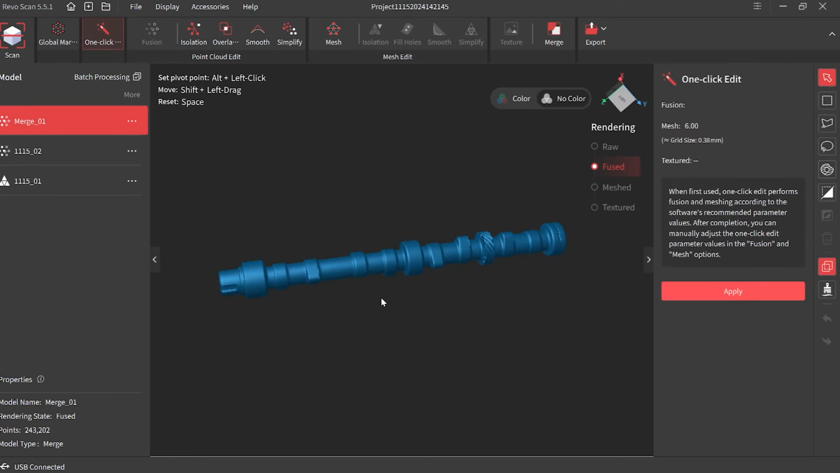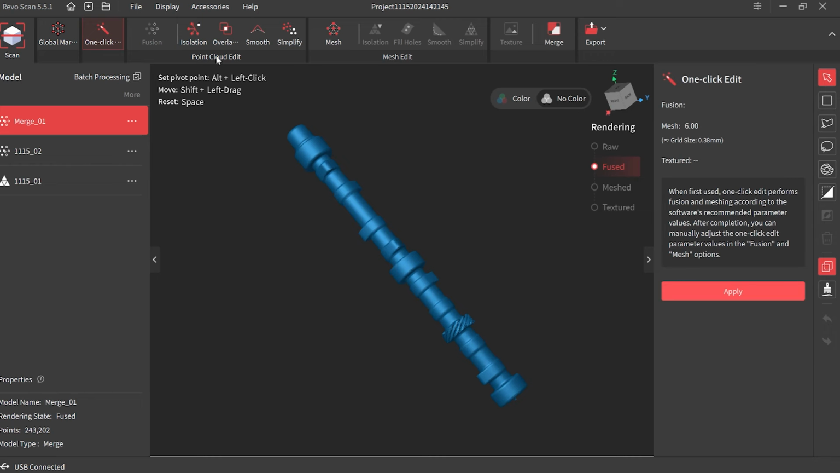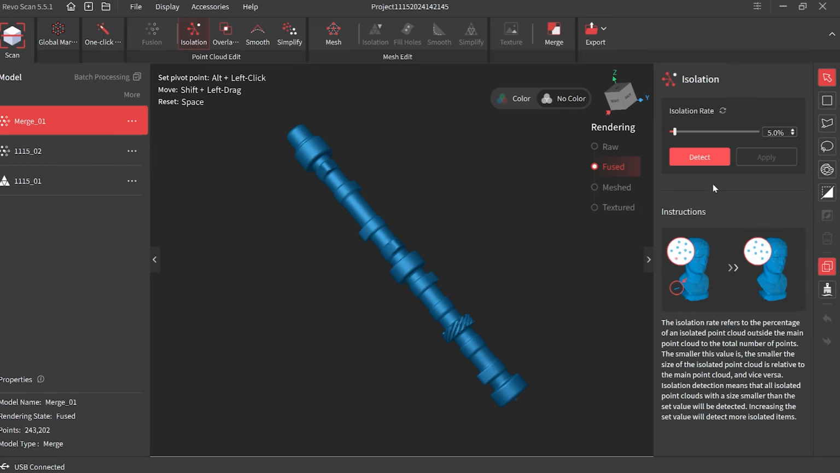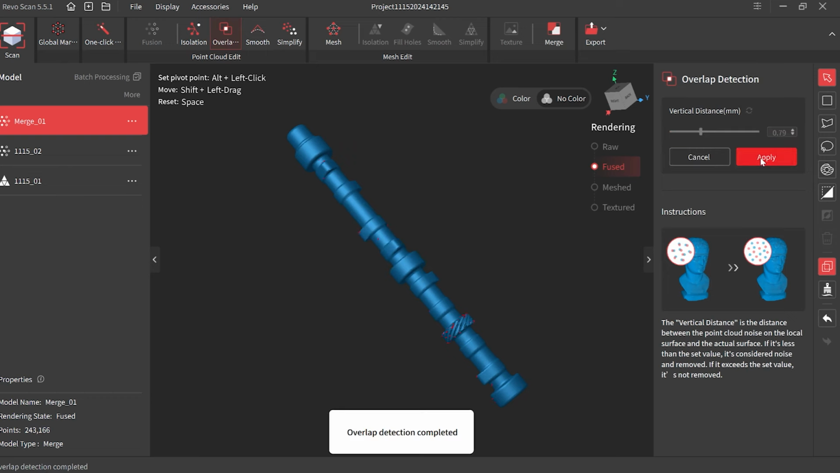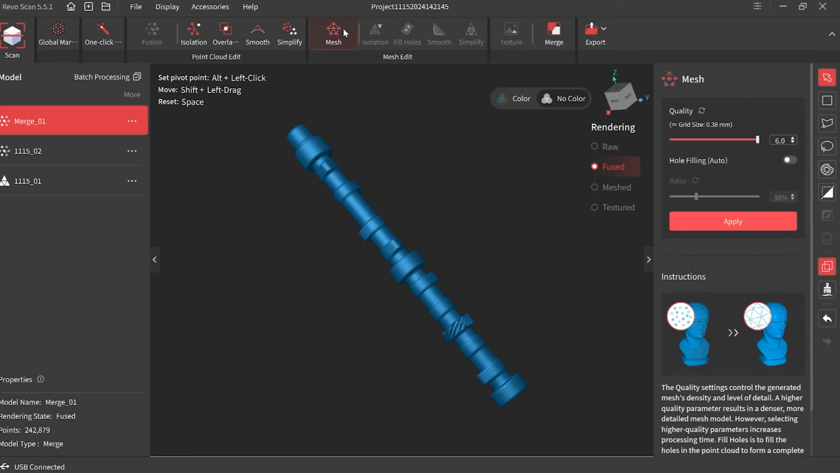Okay, merge number 1. When you do merging, you always want to double check the isolation and especially the overlap, because you're merging two scans into one. Maybe I even want to turn this overlap parameter down, since it's definitely overlapping with each other, right? Okay, so now let's go to mesh and see how it goes.